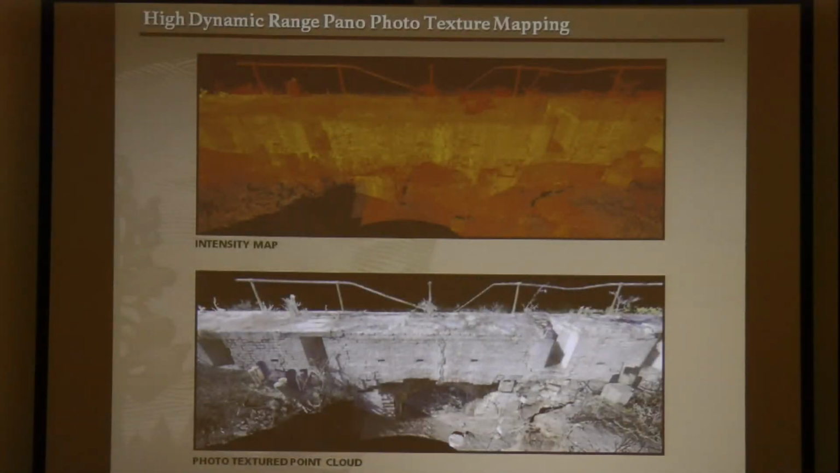So I'm going to talk a little bit about high dynamic range Pano photo texture mapping and the problems we've had with that. Initially, we thought this would help us clarify our laser scans, although we found that photo texturing doesn't increase our ability to extract the information we need from the point cloud. And we found that the best information we can get is from finely scaled intensity map. The biggest stumbling block is the disparity between image resolution and scan resolution.